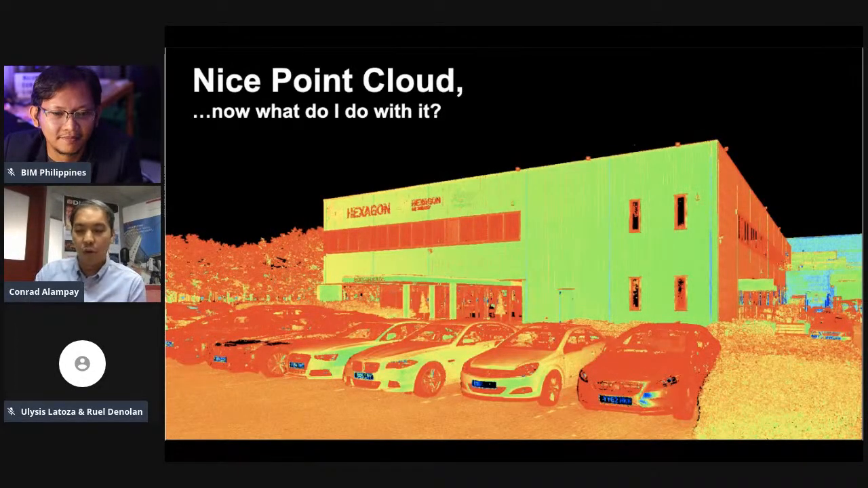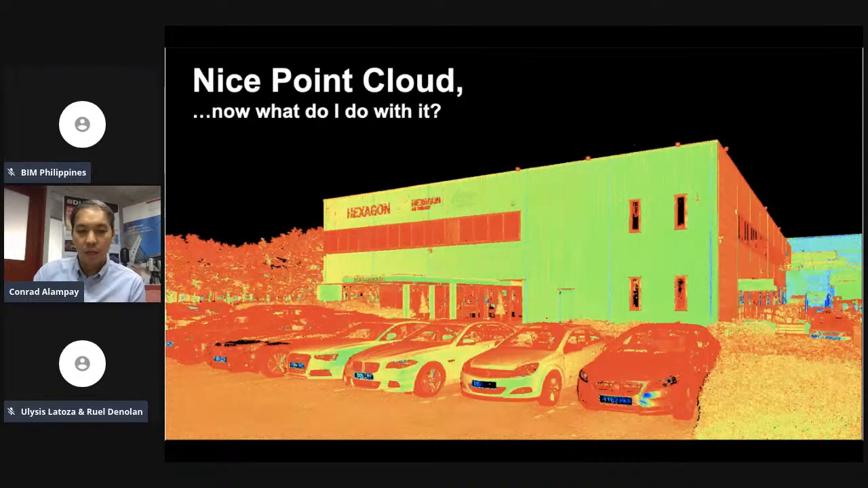So many of you who are maybe joining this talk today may have seen point clouds, may have heard of it, may have used it, might have been too heavy to run. But again, how do we maximize the use of this and the benefits of an accurate point cloud?